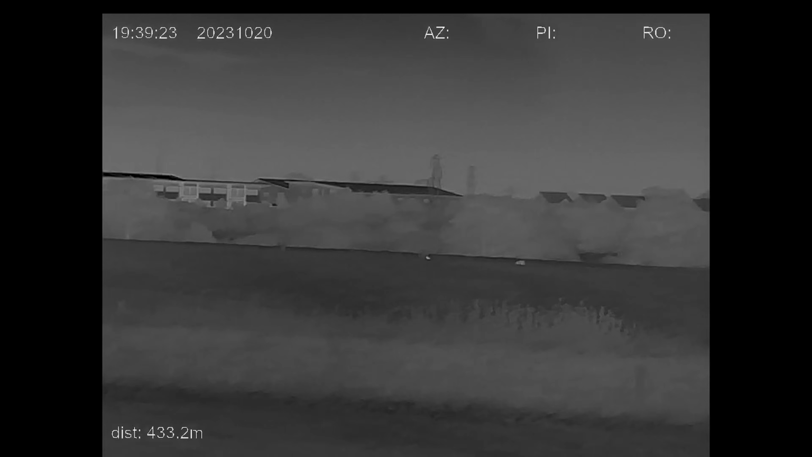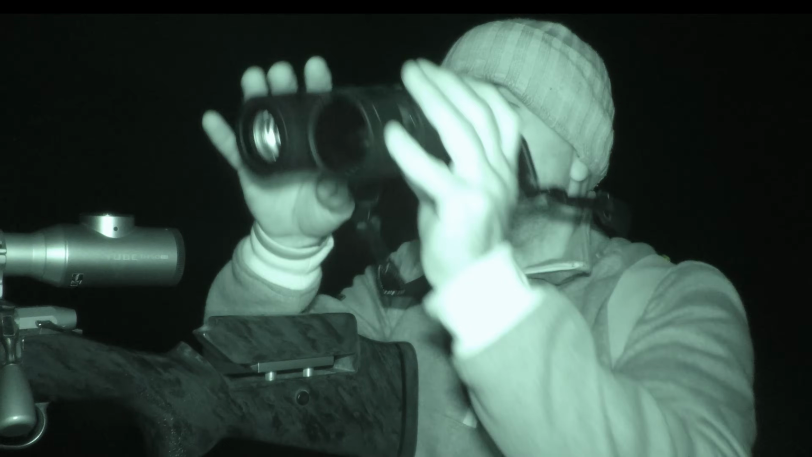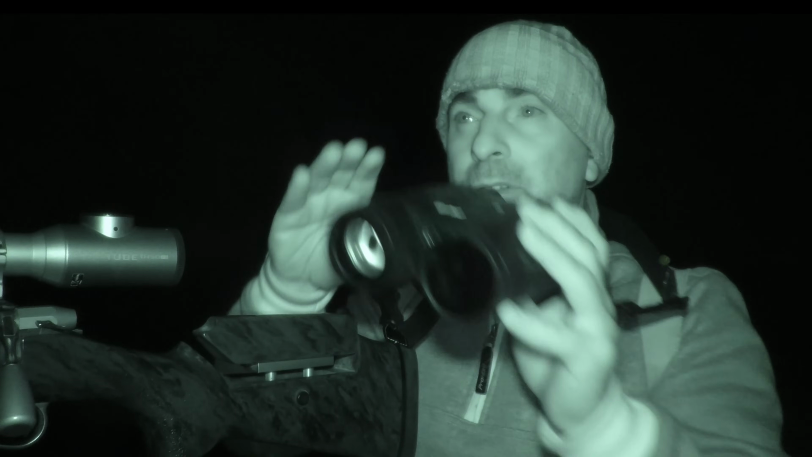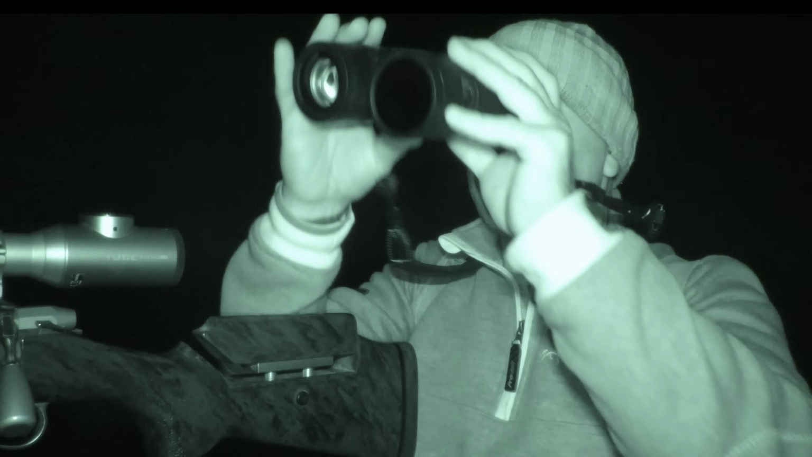Two foxes I think out there, one definitely, I'm not sure about the other one. There's something else out there that's hot, I don't know what it is. It could be a fox. I'm going to try squeaking them in, or at least squeaking one of them in anyway.